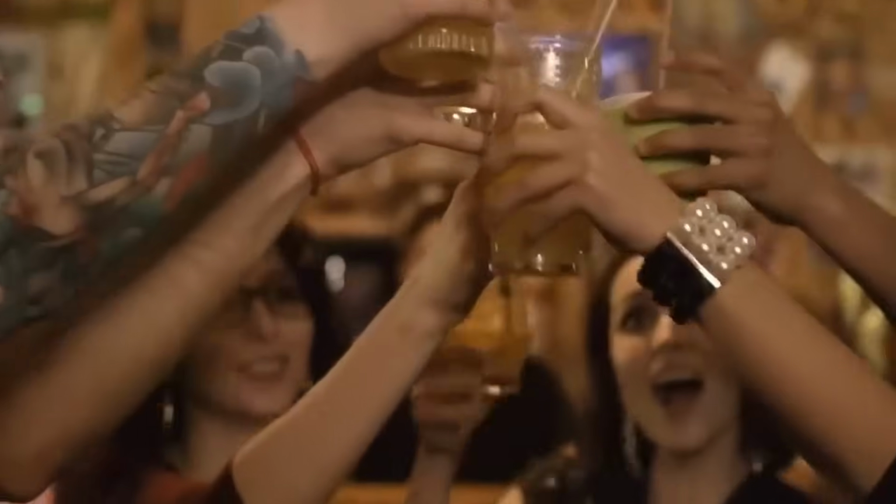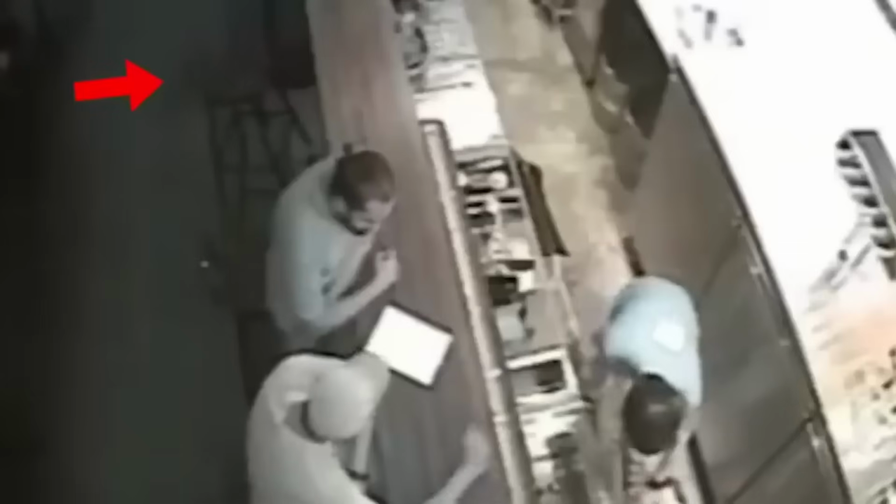Eerie night at the bar. Inside a seemingly regular bar, security footage captures a typical night where people socialize, chat, and enjoy their drinks. As closing time approaches, only the bartender and two other individuals remain. Suddenly, an inexplicable event unfolds, sending shivers down the spine.